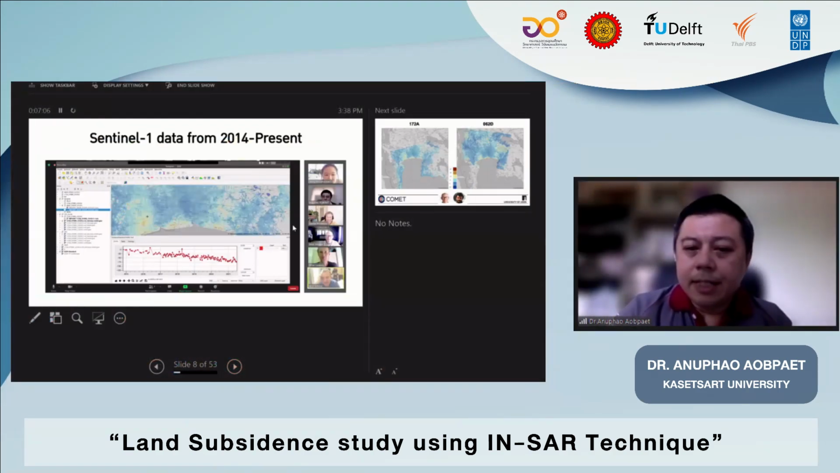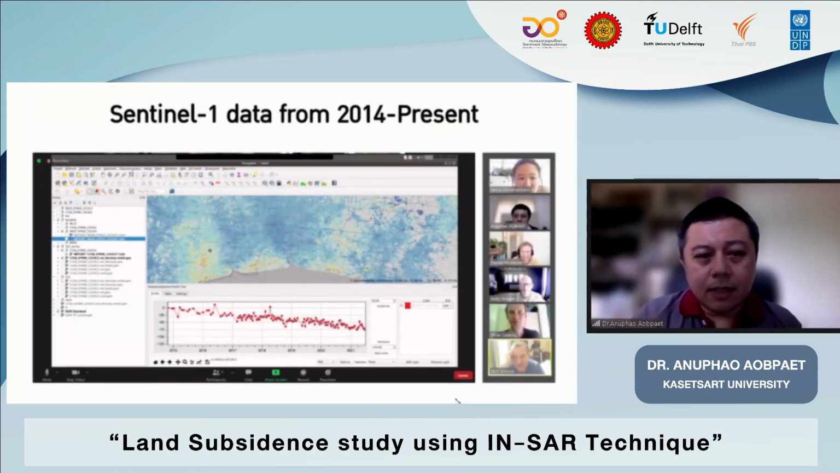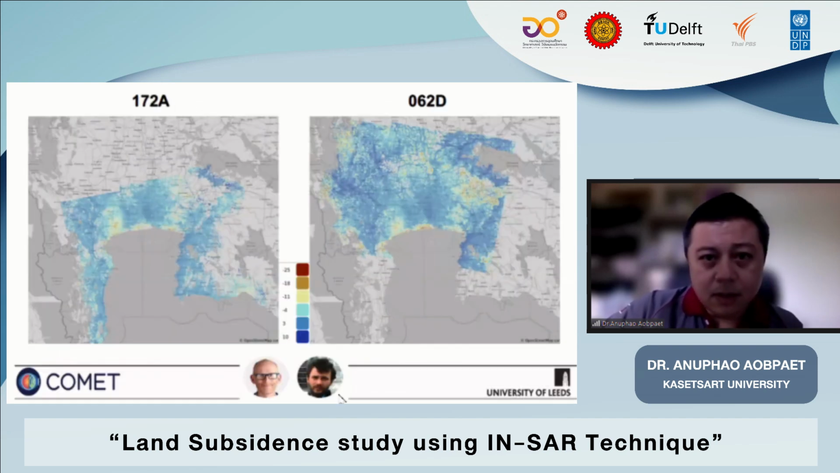And now we are lucky that we have a collaboration project with UDEL, and also Dr. Andy Hooper from the University of Leeds, with whom we have had a long-time collaboration on InSAR, and I really gained a lot of knowledge from him. With the power of the processing at the University of Leeds, Dr. Andy and his colleagues produced an InSAR map from the Sentinel-1 satellites.